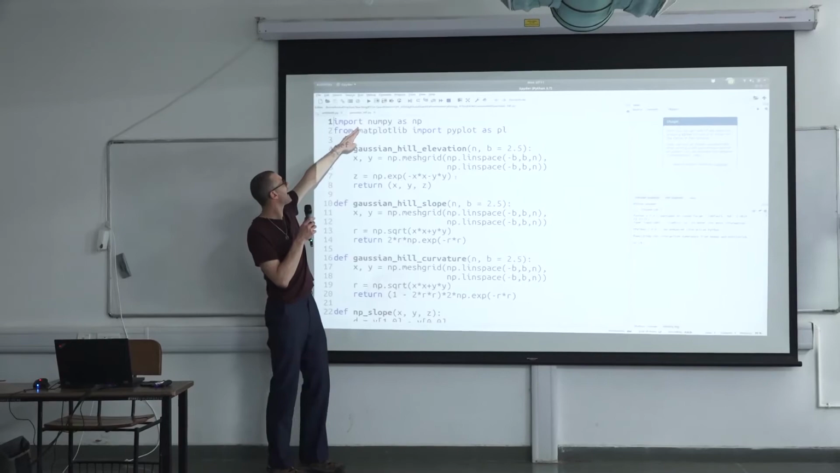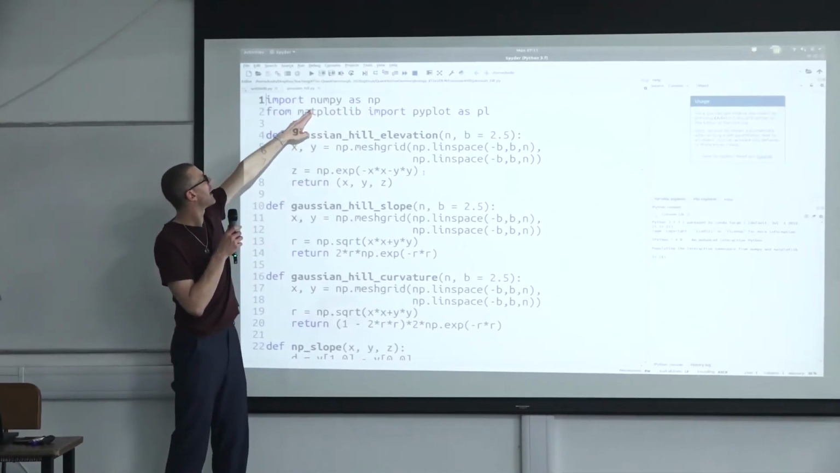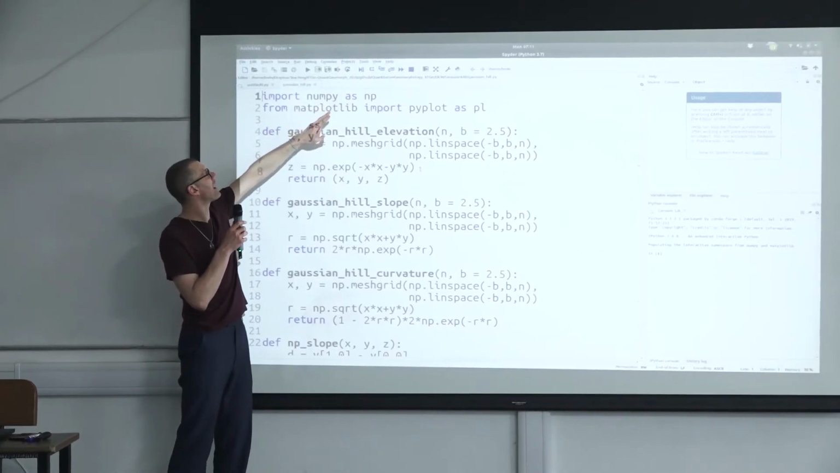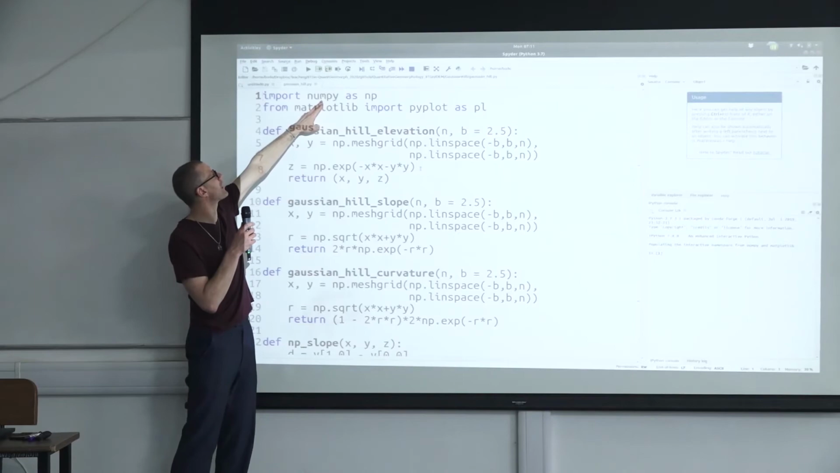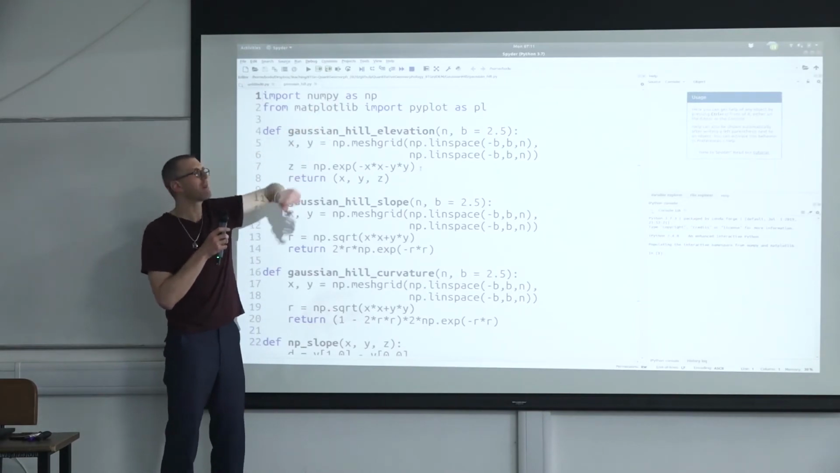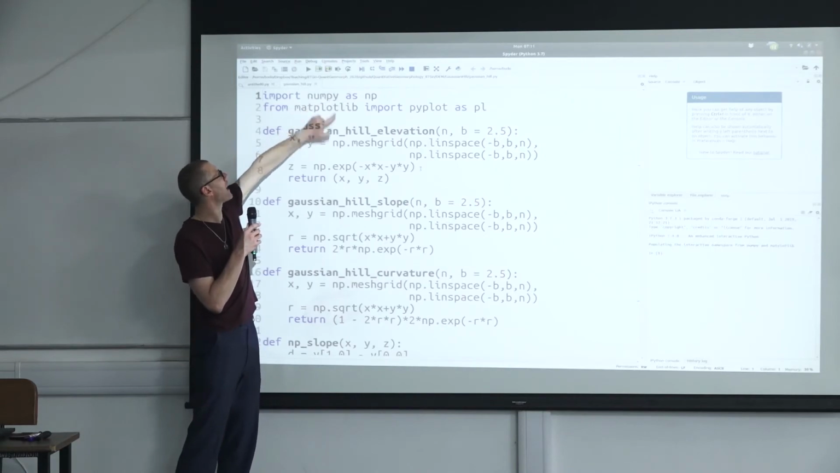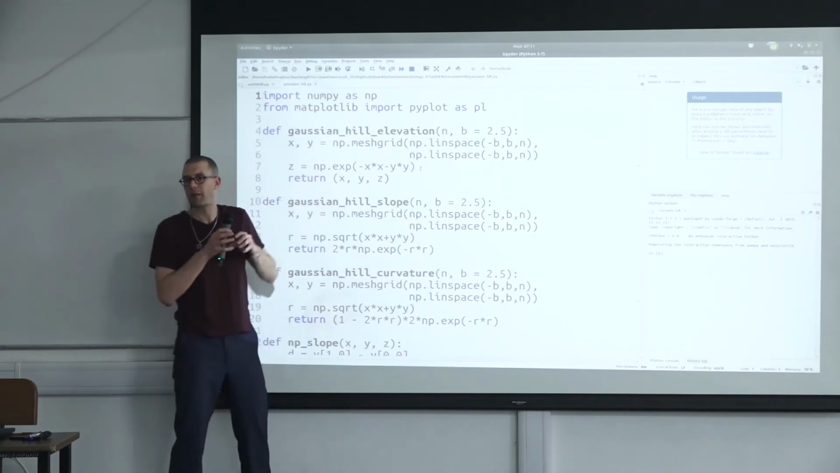So we say import numpy as np. I could import NumPy, and then everything that is included in NumPy I could access by numpy dot and then the name of the function, but then I always have to type numpy. So I'm making an abbreviation, np, for NumPy.